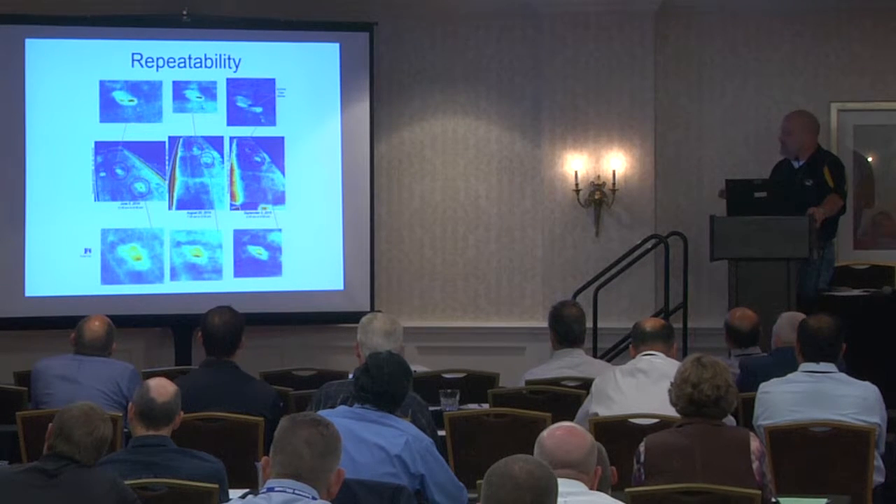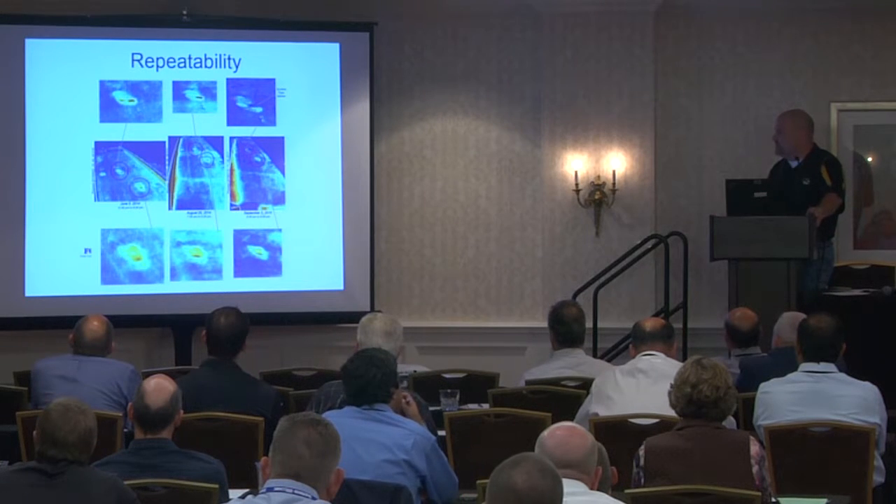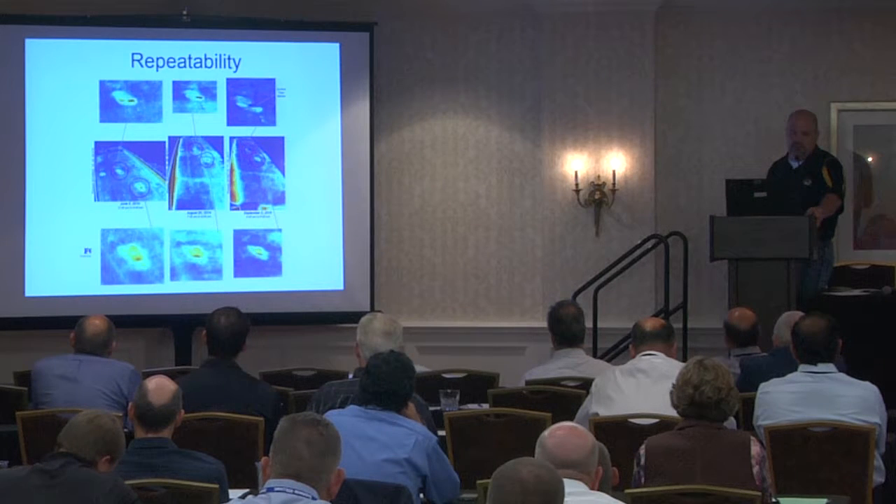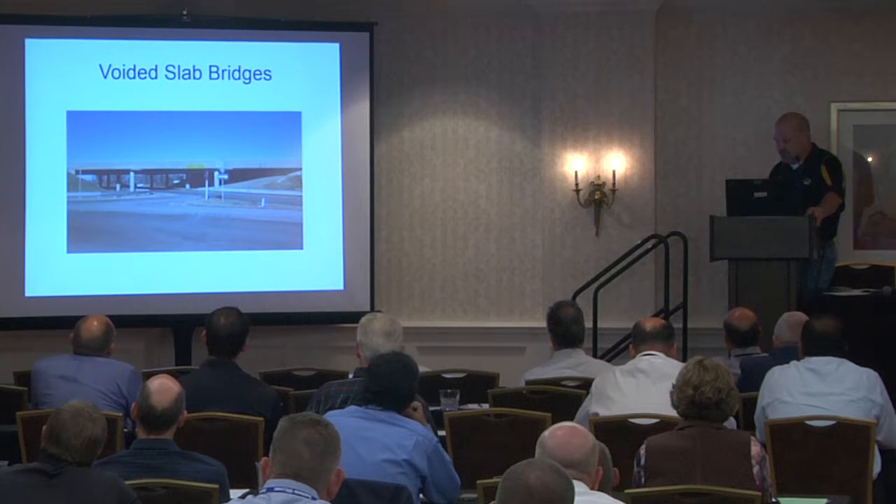And what you notice is even though the weather conditions are different, the approach angle we're taking, we're at different positions on the bridge deck. You can see that the camera's looking from different angles. The defects are reproduced in each of the images. It's a very reproducible method this way. It's more tolerant of environmental conditions. We've also done some testing on voided slab bridges.